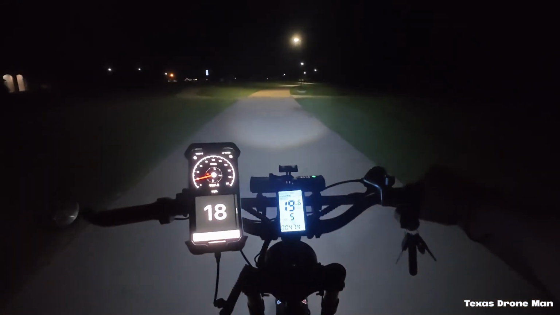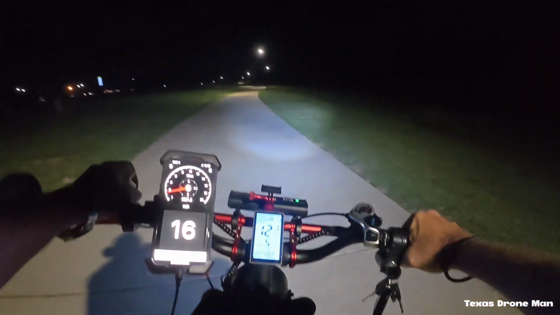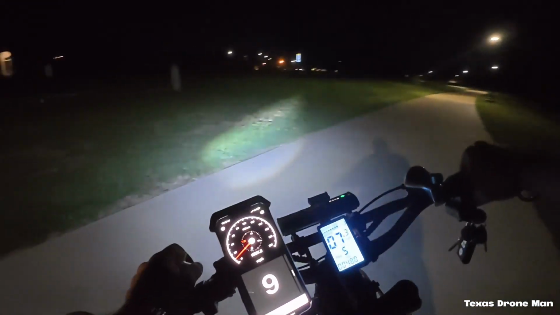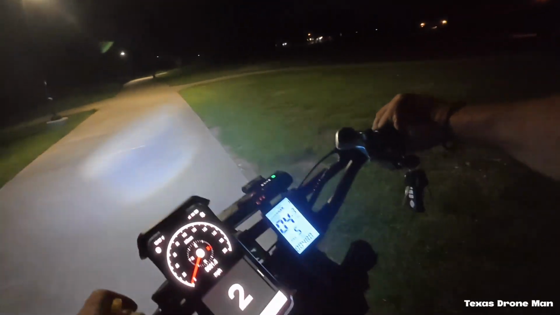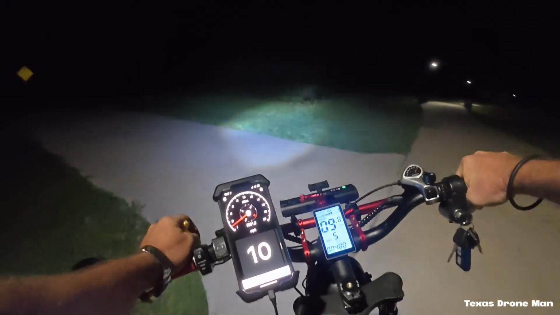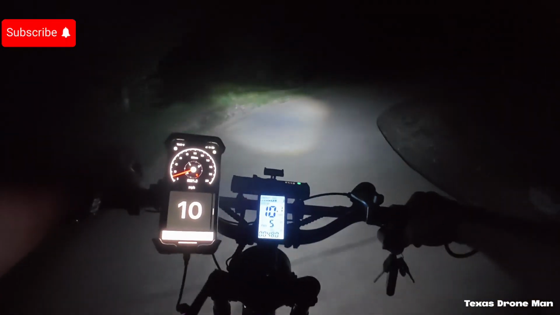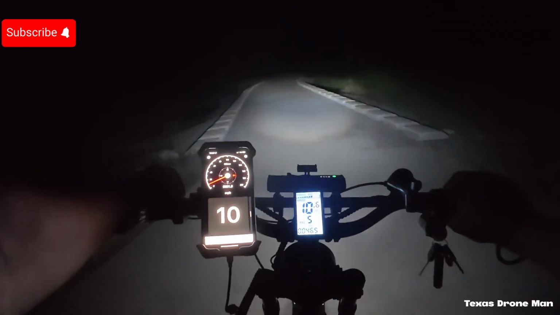Let me see if that is. I'm going down that road. We'll take that little thing there. Man, Tuesday and Wednesday, I think they're saying it's going to be 100 degrees here in Texas. That's nuts.